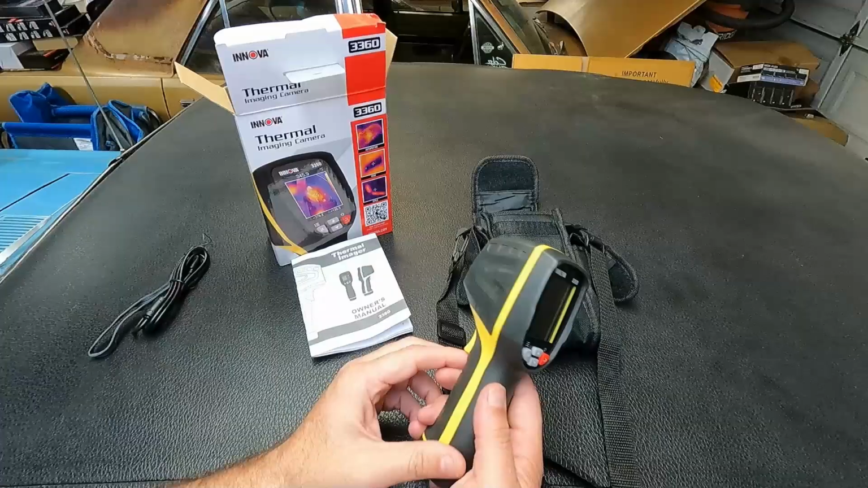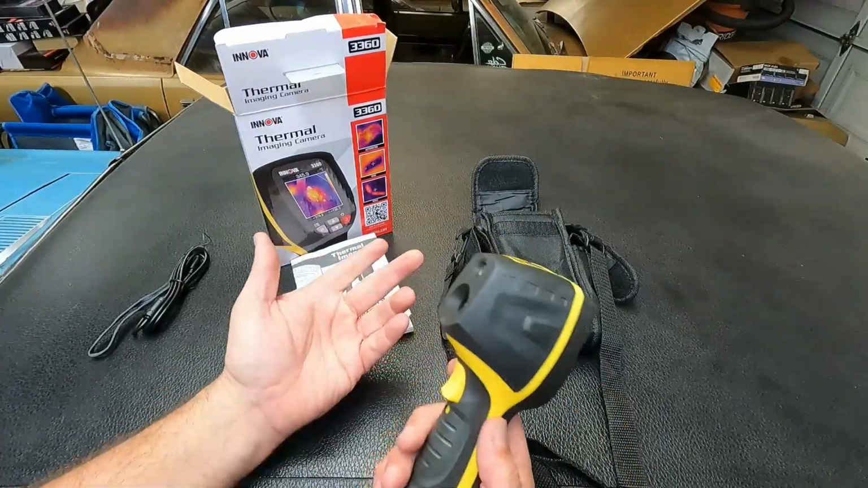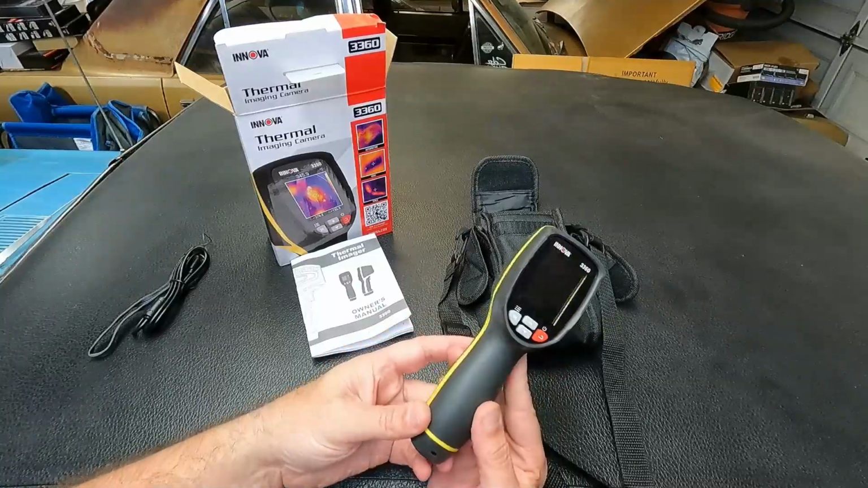Well, that's pretty much it. You can see that it works very well. Overall, I'm very impressed and very happy that Innova sent this to me. I'm sure that this is something that I will be using quite a bit in the future.